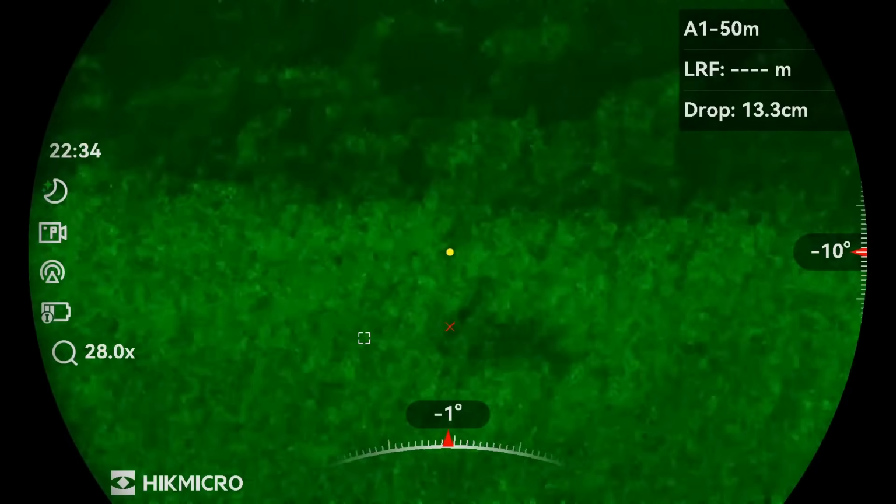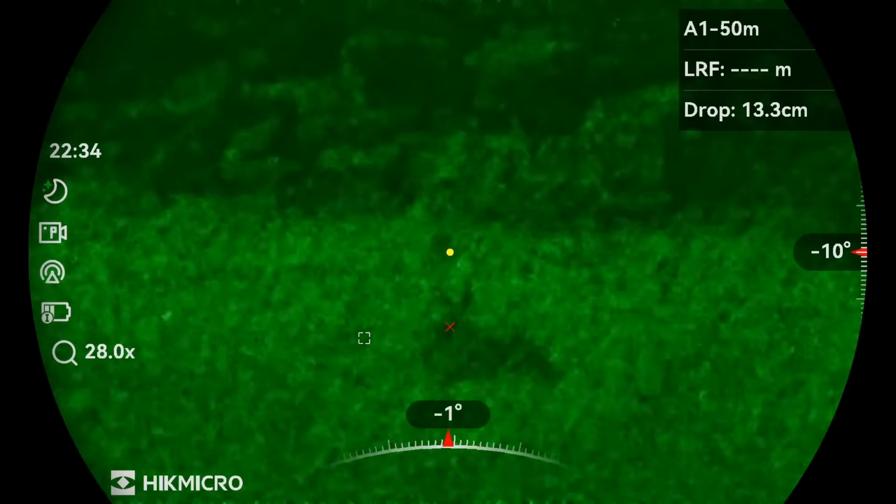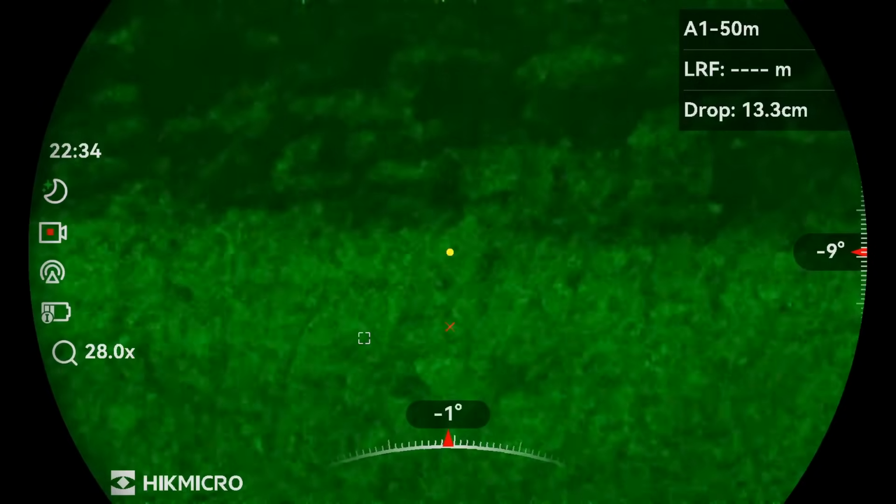This one looks a bit dark, so I didn't bother putting the IR laser on. It still hit the mark though.